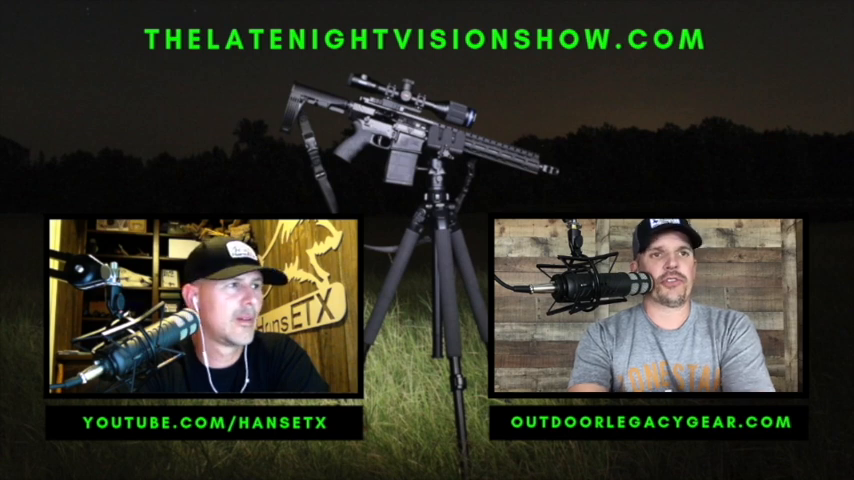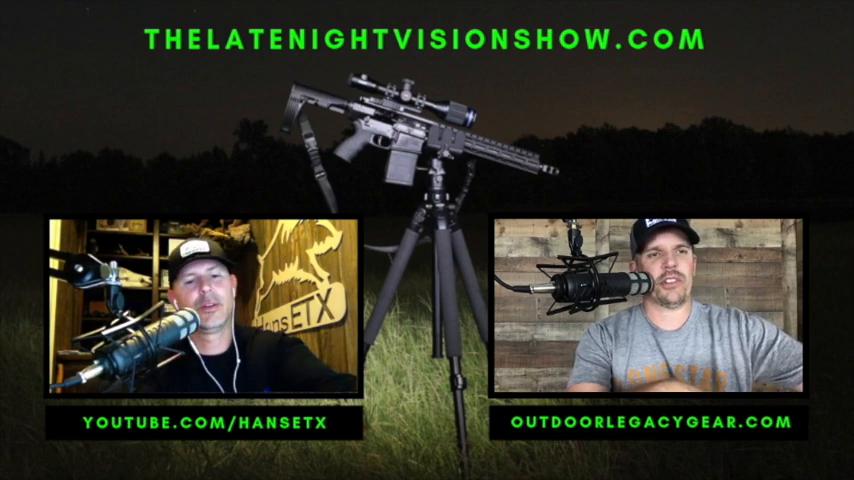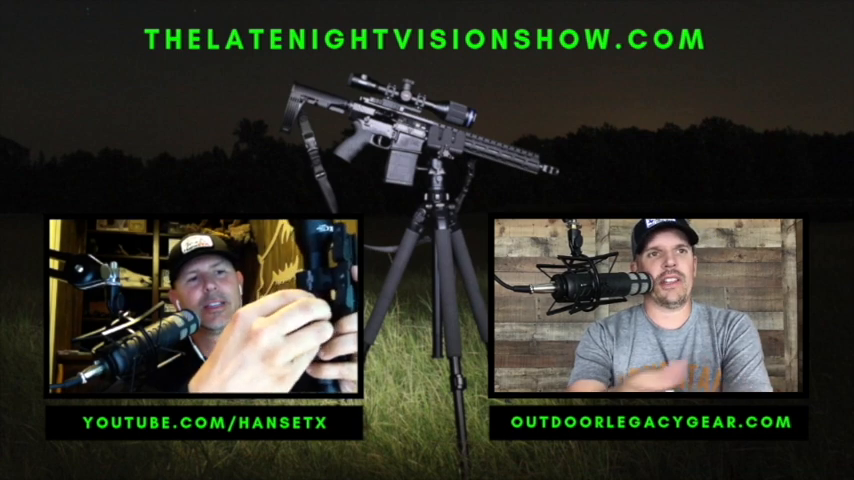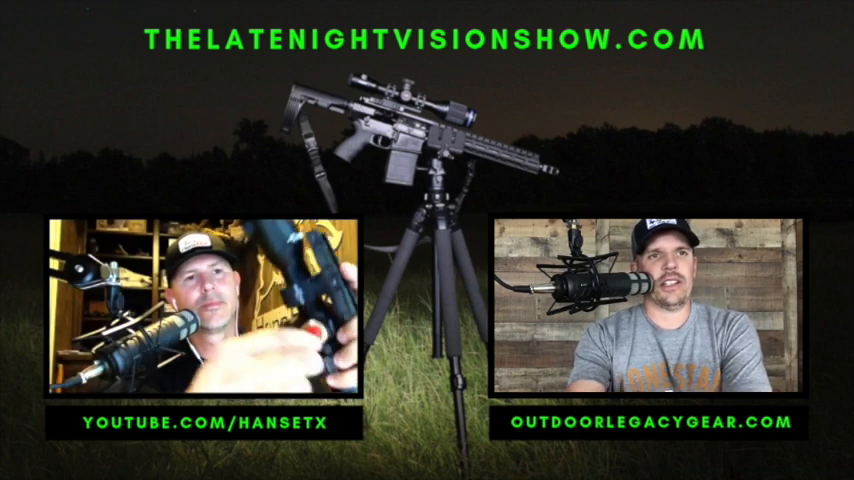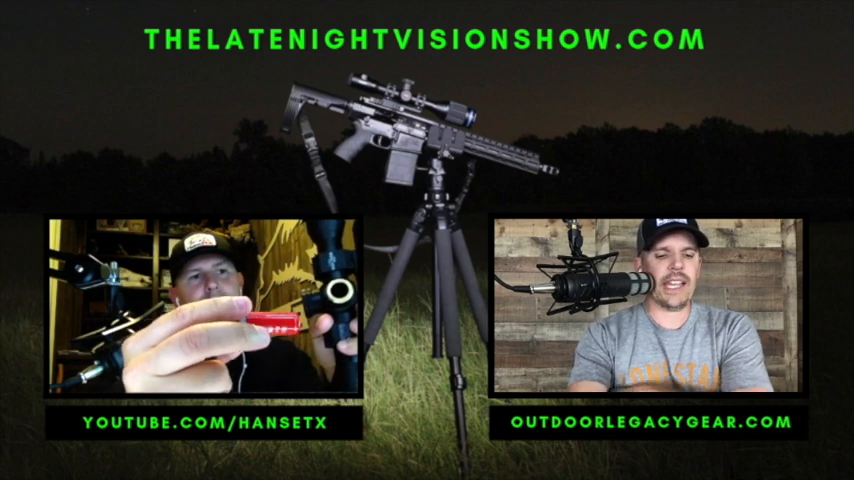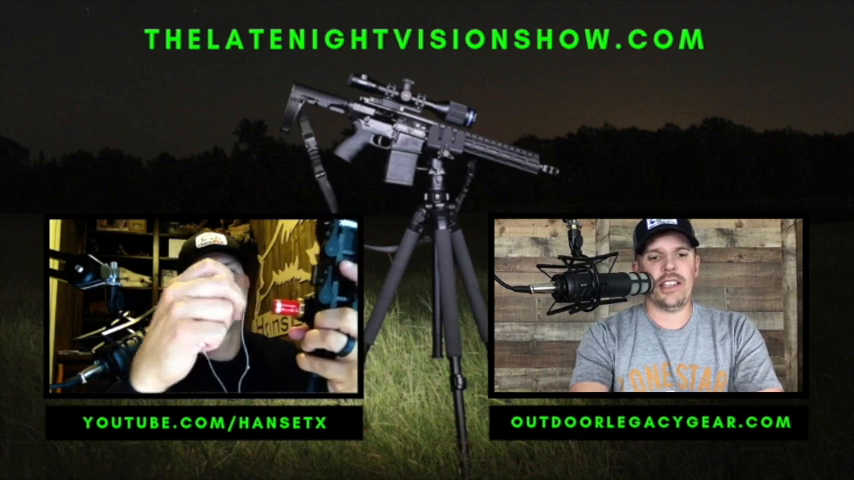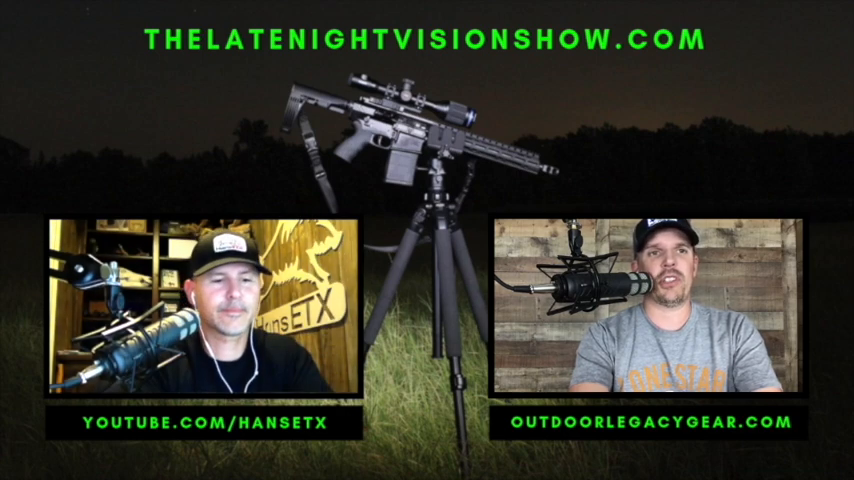And there's also a battery, which I don't know. Hans, are you going to show this, or you want me to? Where the battery is on the side. Can you unscrew that? I'm going to unscrew it. It's just a housing. It's a compartment where the battery goes in from the side. Yeah. And that battery does not come with the scope. As of the recording of this, in summer of 2021, there's no battery that comes with it. The external battery is optional. It's something you need to go purchase.